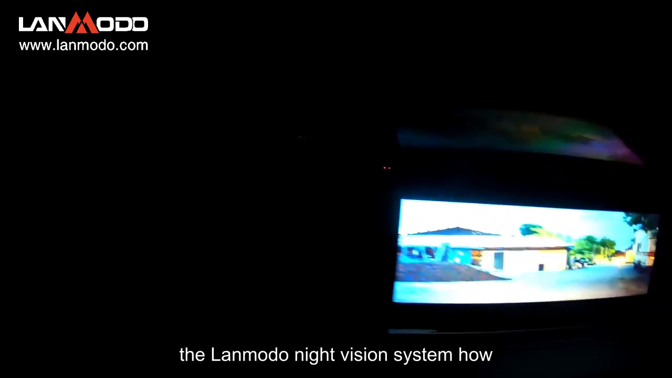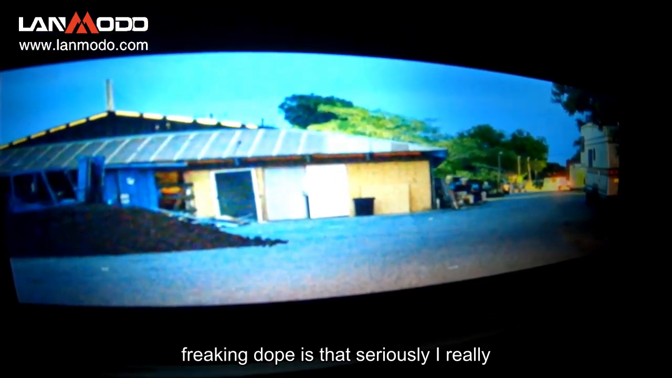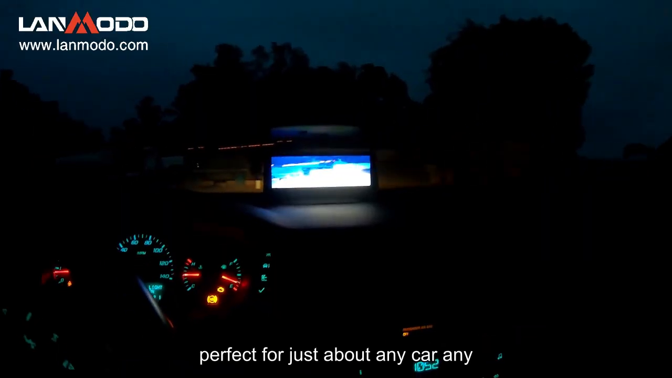It is literally total darkness out there, but not here. These are not special effects. This is the Lanmodo night vision system. How freaking dope is that? Seriously, I really like this thing. So this is perfect for just about any car, any circumstance. Definitely a must if you live out in the country or where there's always low light situations.